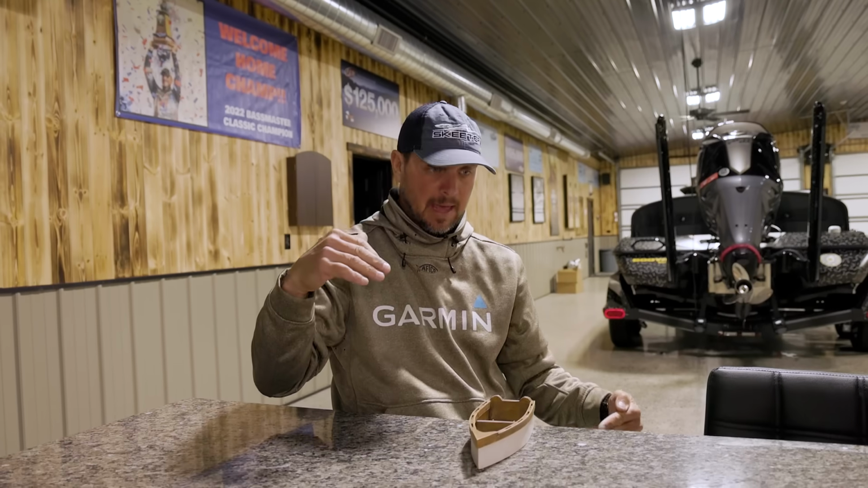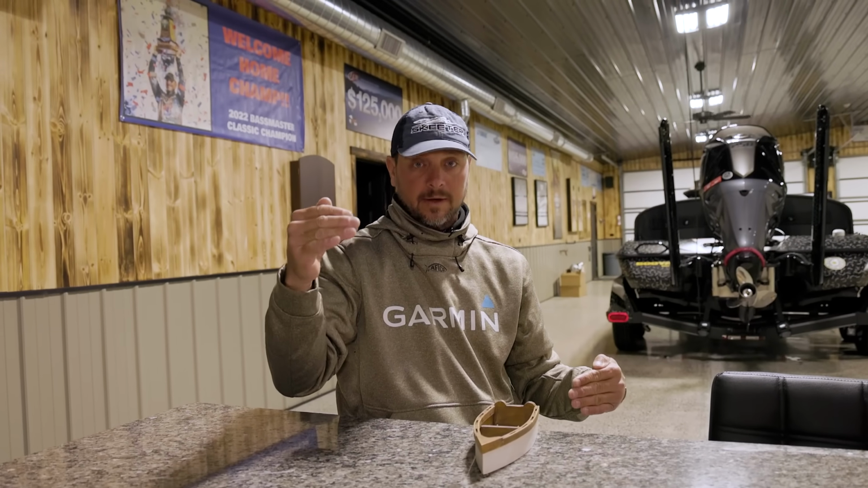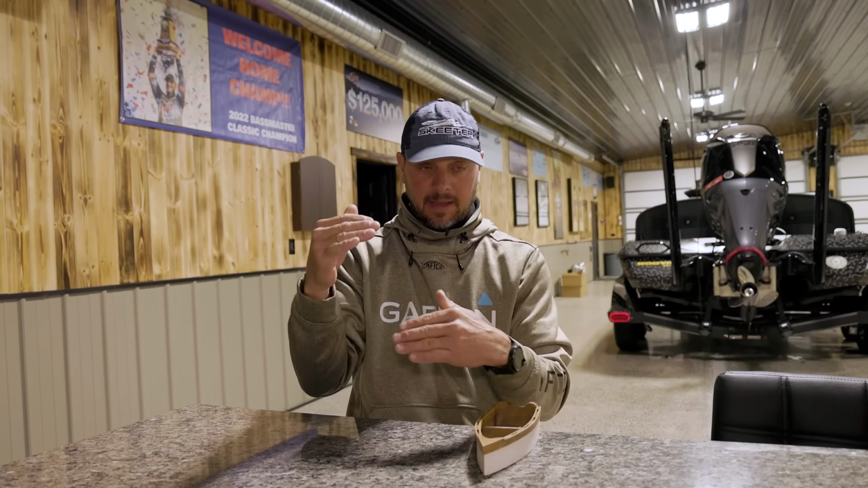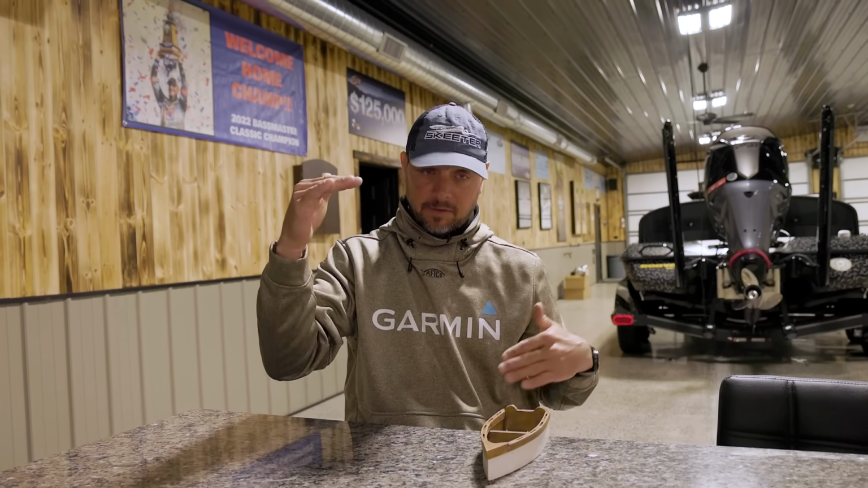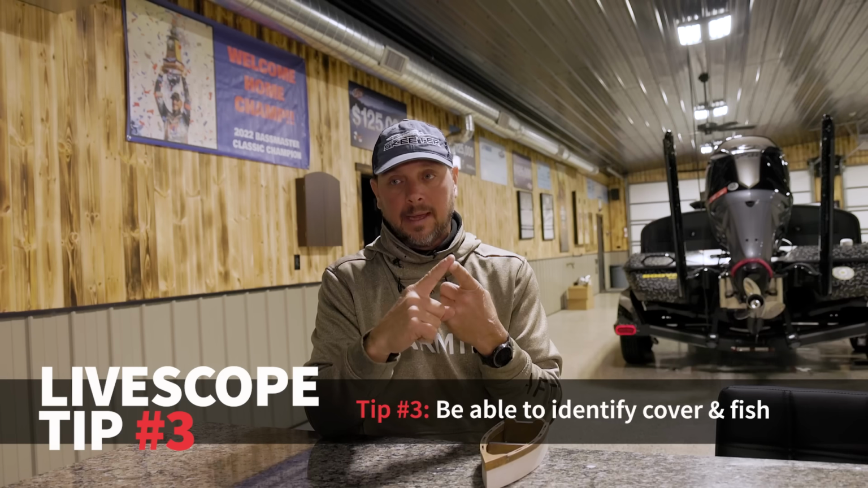What I'm saying is 80 versus 40 or 30, you're going to be a lot crisper and be able to see stuff a lot better in 30 than you will in 80, even though you can still see it great at 80. So understand those, understand your settings, understand what you're looking at.